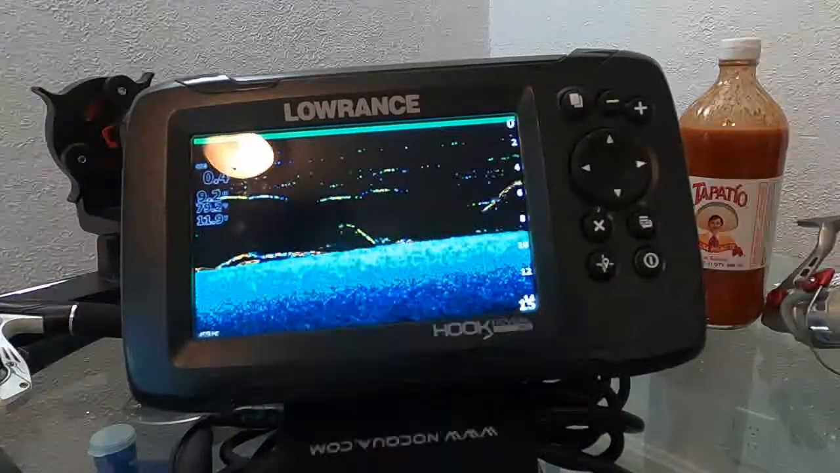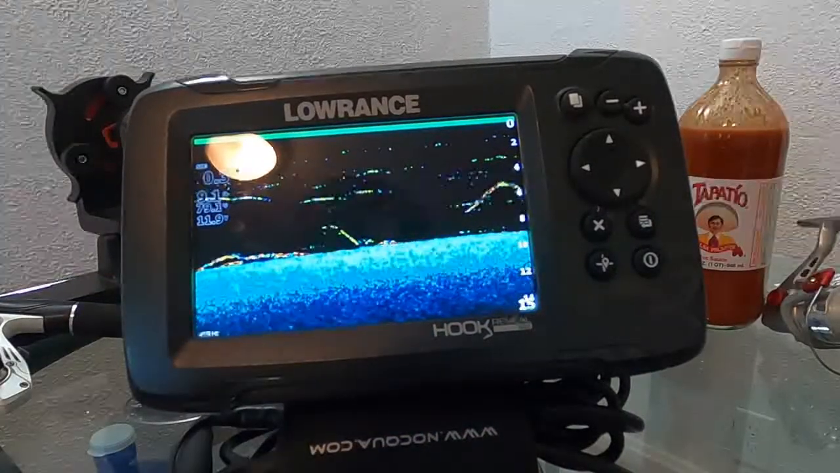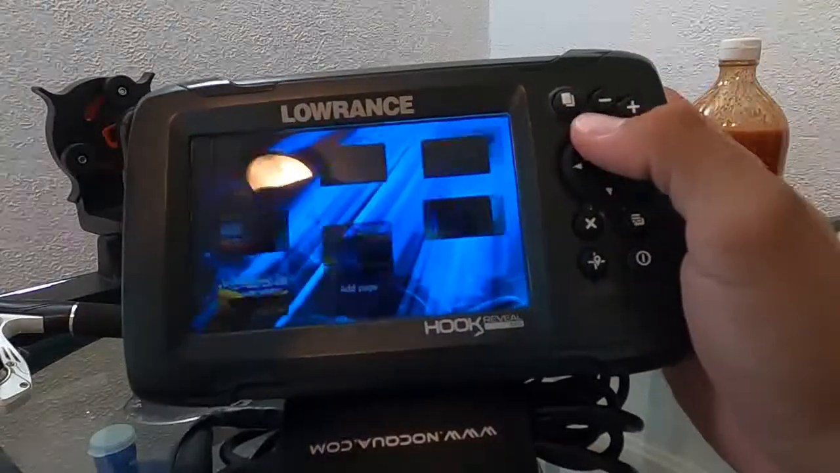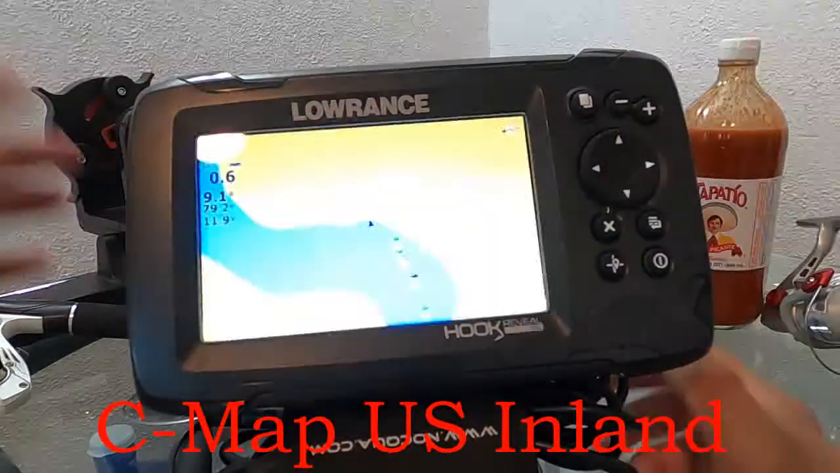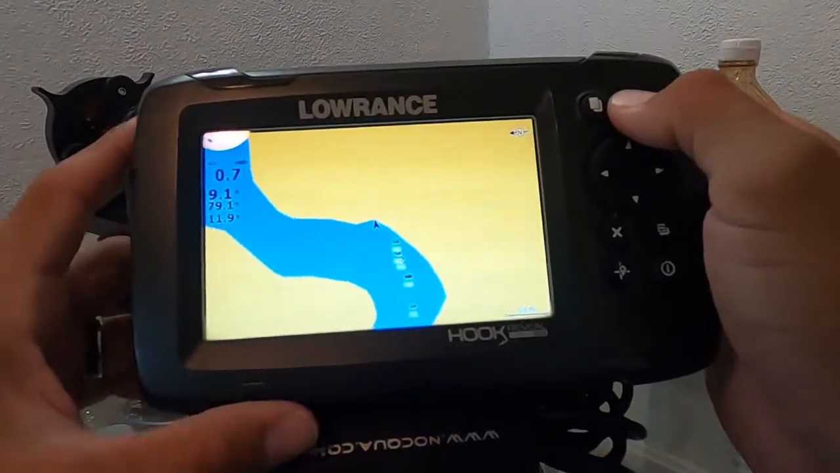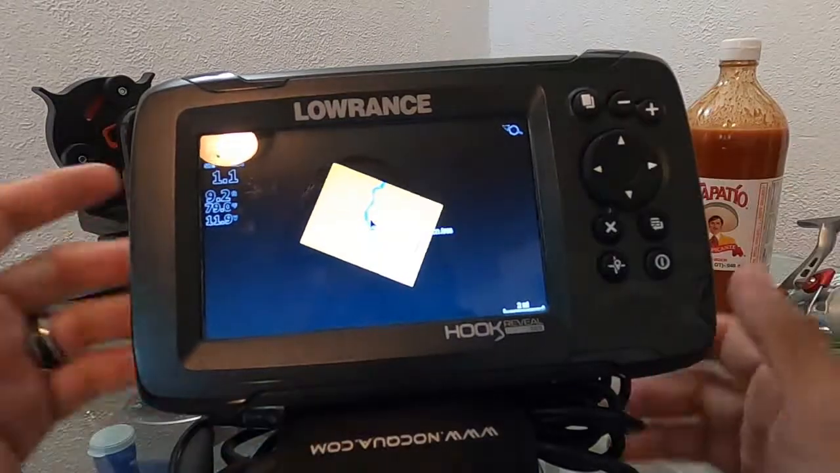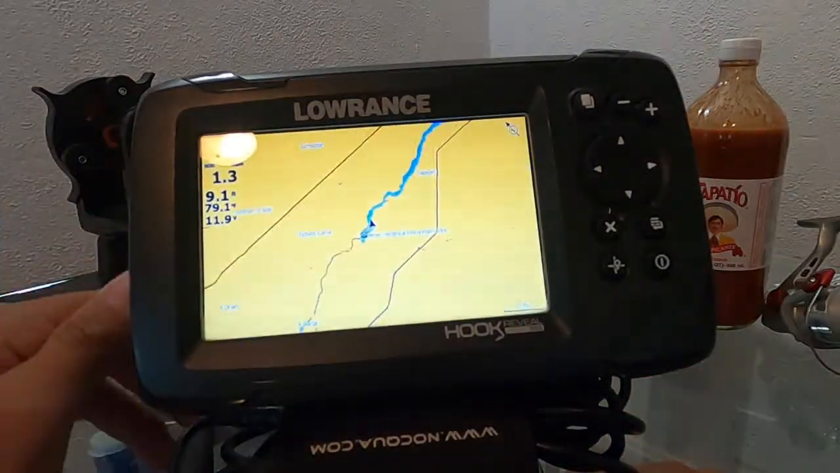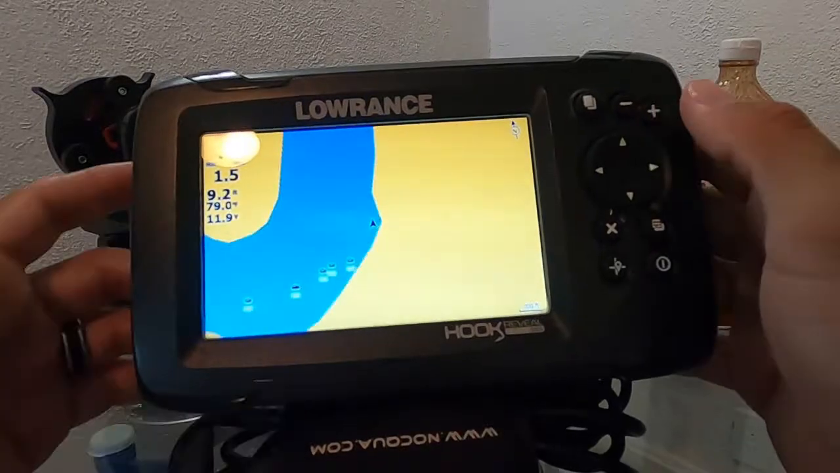Anyways, I don't know what else you guys want me to touch on. Again, if you get the GPS one, it just shows you maps. It just shows you rivers, bodies of water, and your location, GPS. That's pretty much a map right there. Let me back out. That's a map. Doesn't give you contours, doesn't give you anything until you make it.